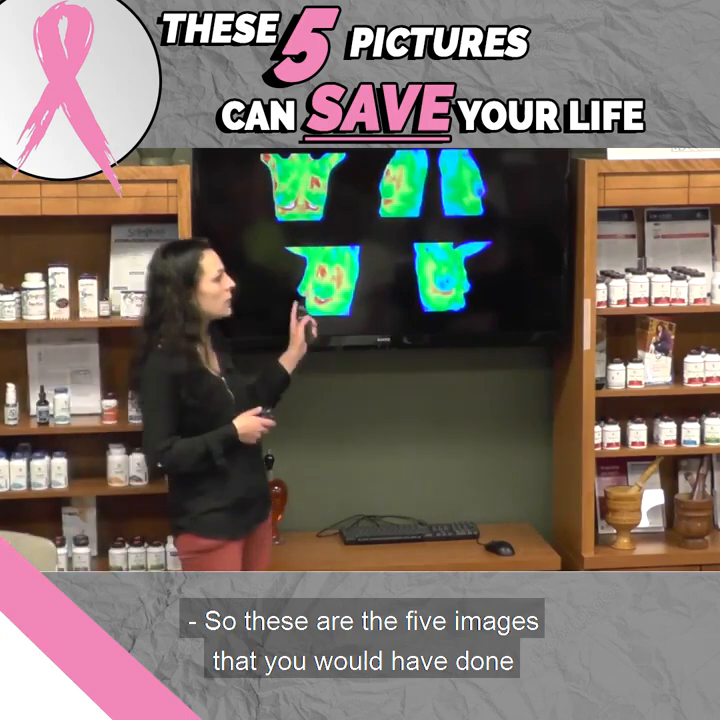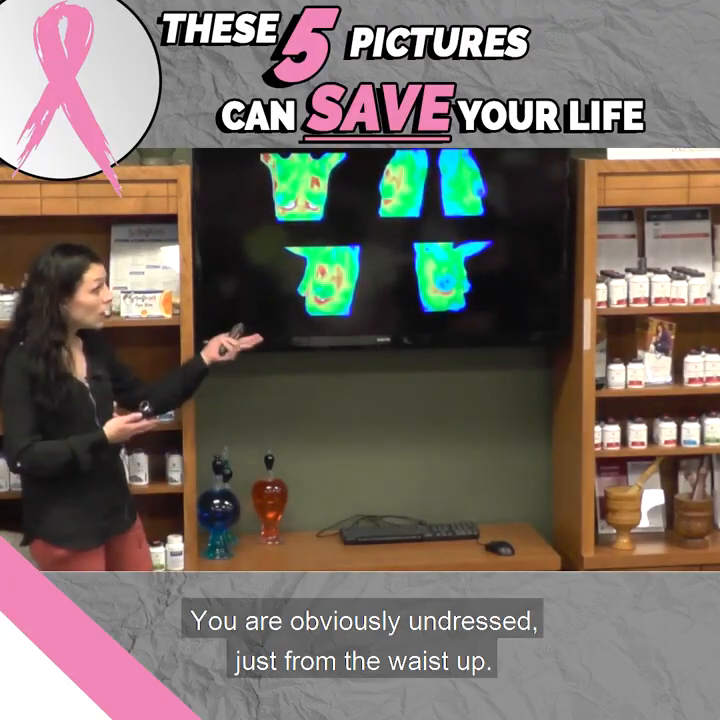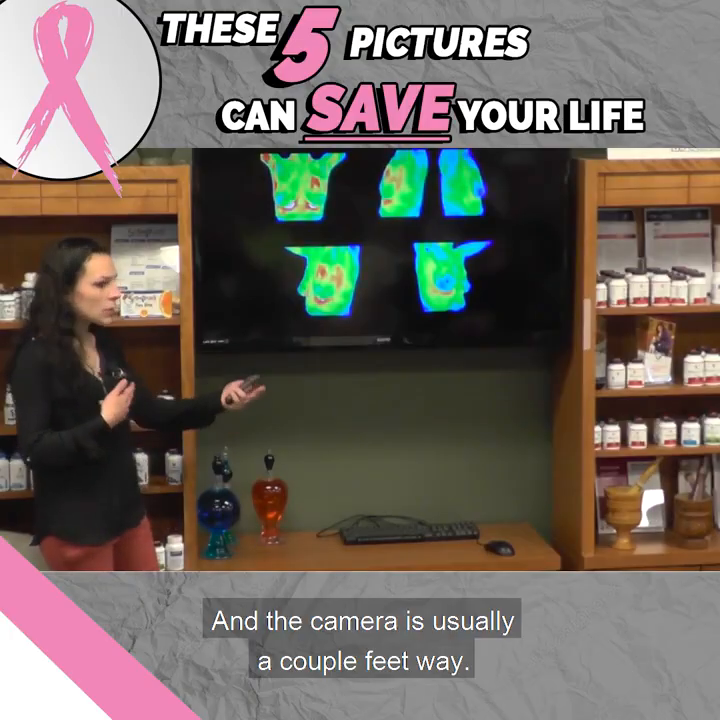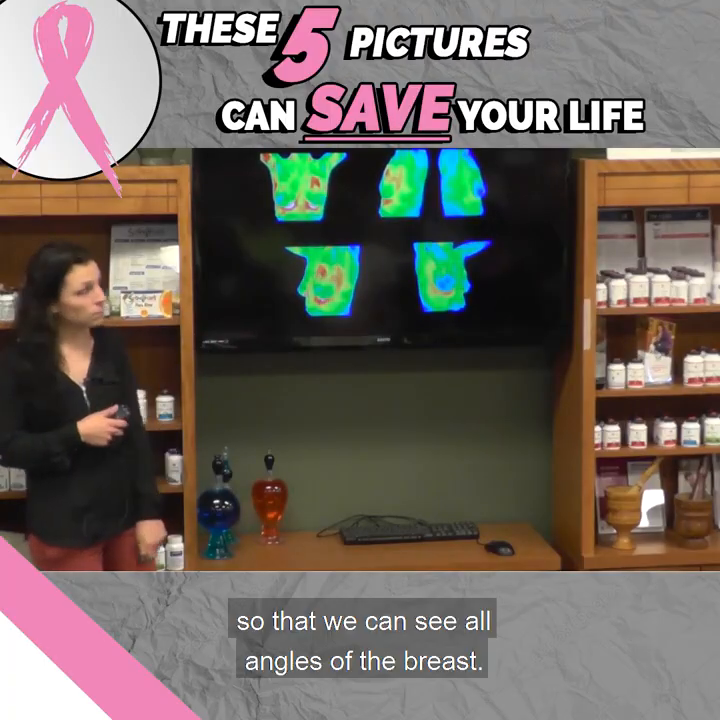So these are the 5 images that you would have done in your imaging session. You are obviously undressed just from the waist up. The camera is usually a couple feet away. Everything's with arms up so we can see all angles of the breast.